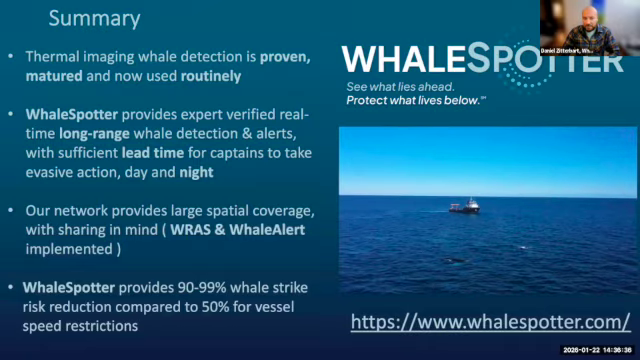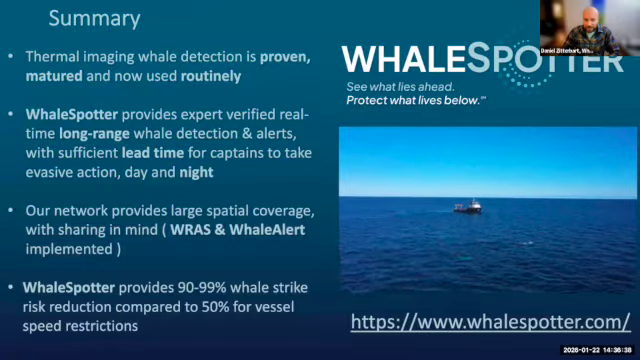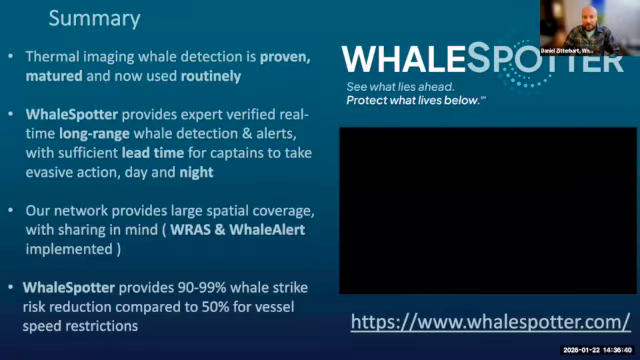The whole network provides large spatial coverage and is designed with sharing in mind. And WhaleSpotter itself provides about 90 to 99% whale strike risk reduction, while vessel speed restriction zones provide about 50%. I know that's not critical here, but I always say this because this technology can be a second layer of whale protection, which really can minimize vessel strike risk.